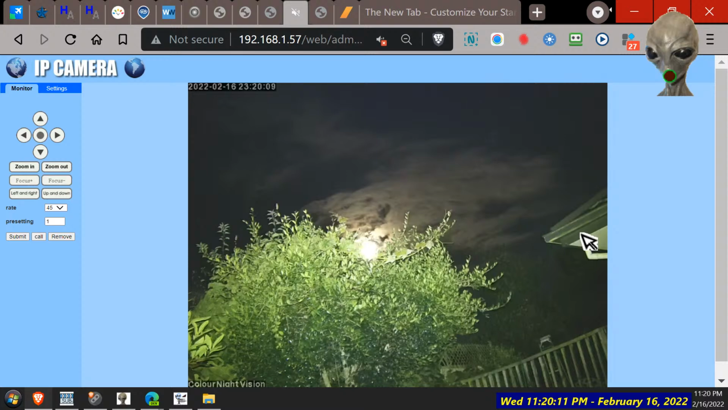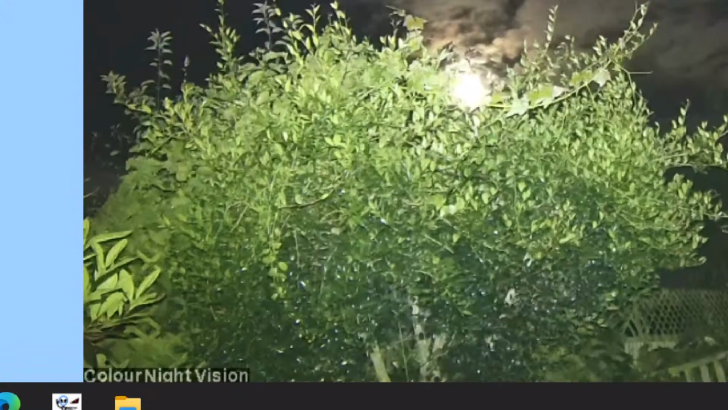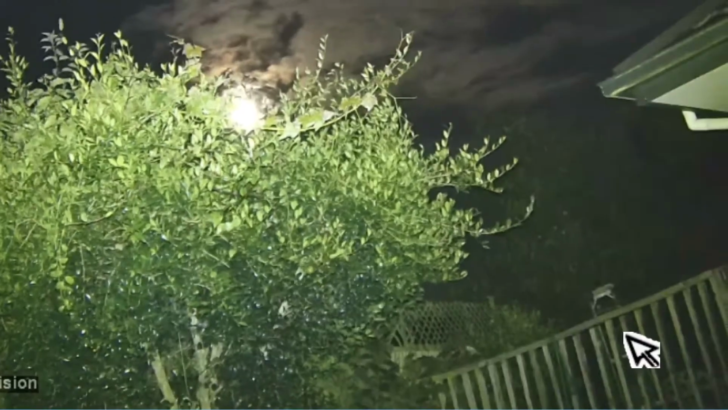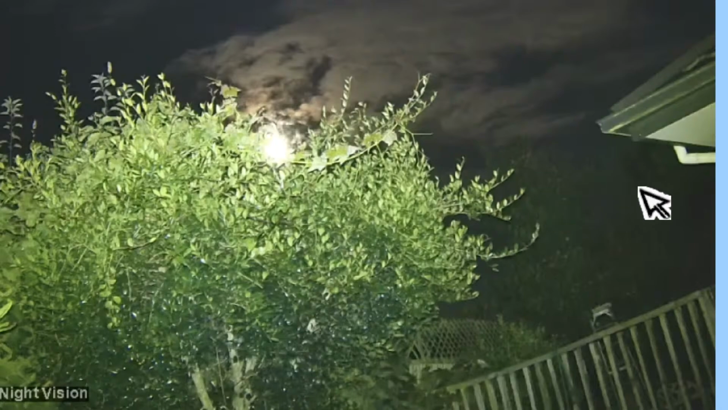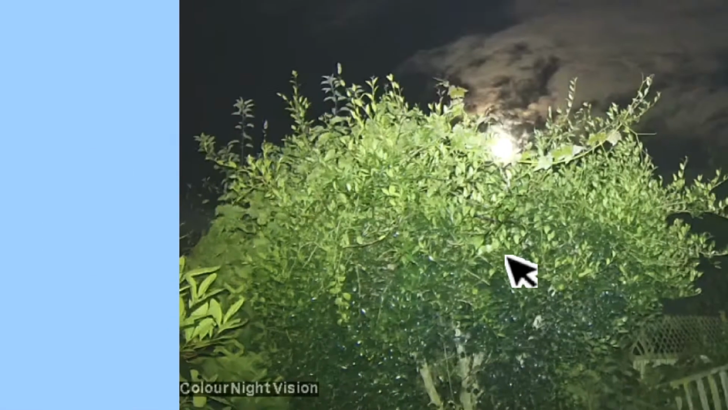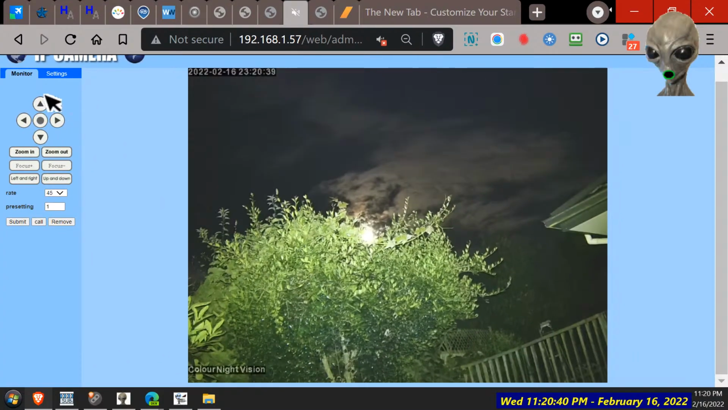So another 10 minutes. What angle is it going on? That angle? It's going to clip the edge of that damn tree here, and that's not even the peach tree. The peach tree's over here, can't quite see it now. Yeah, we'll just keep it on that.